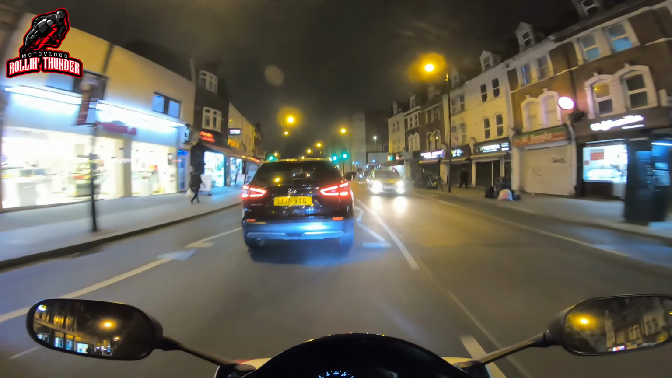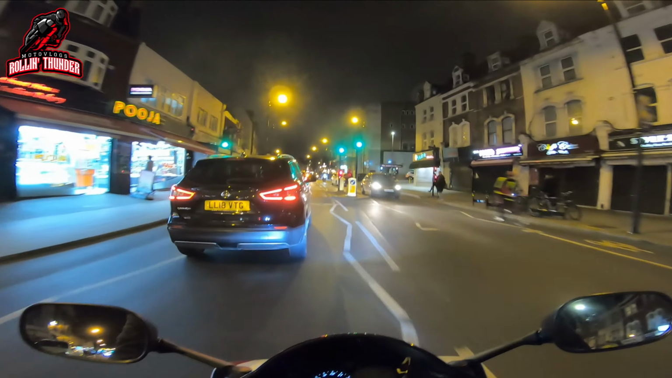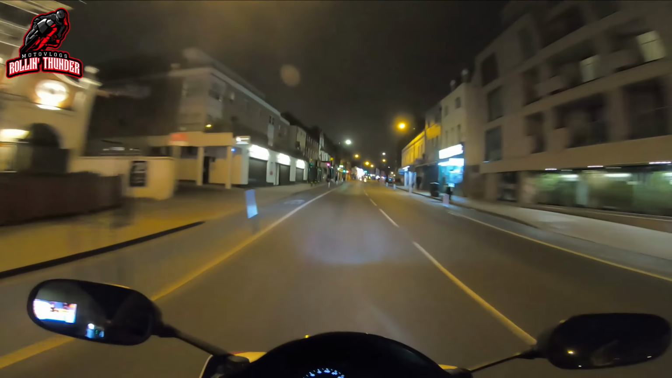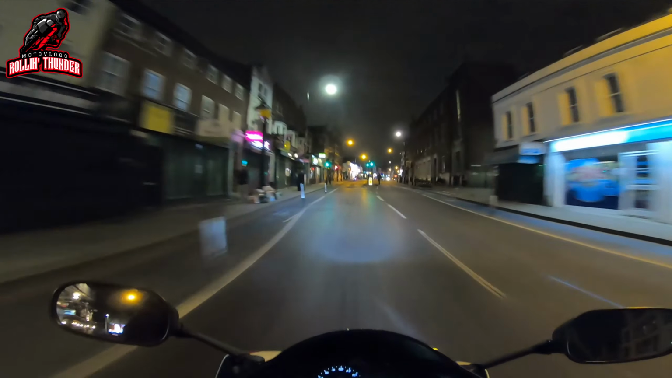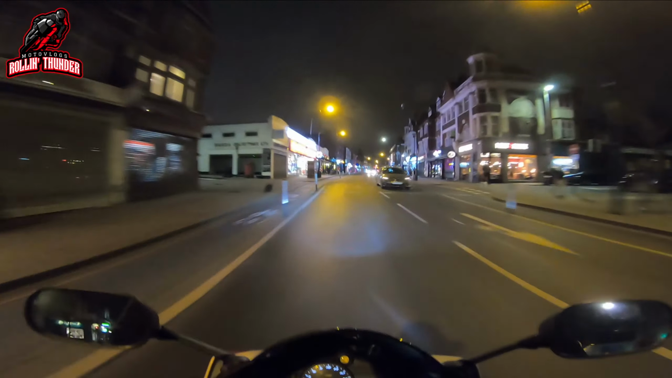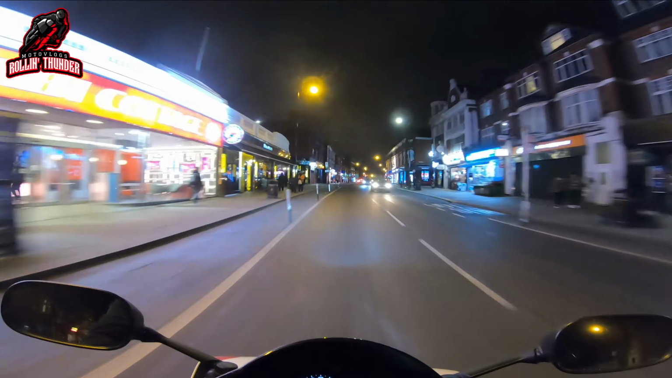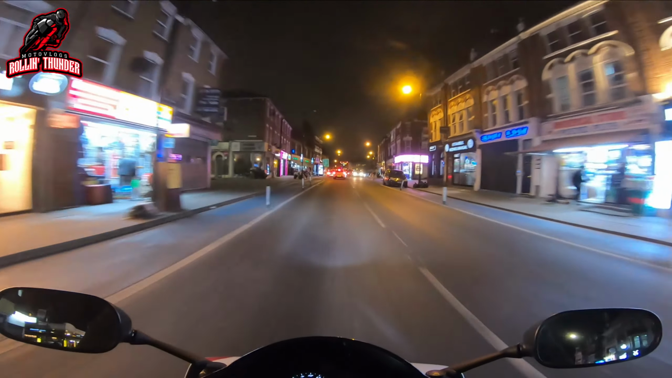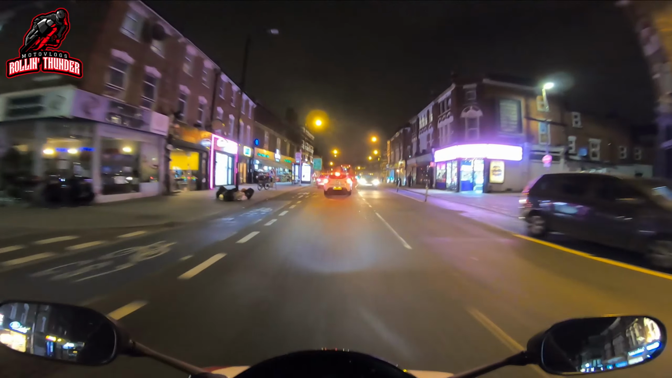Car drivers in South London, ladies and gentlemen, just fucking wow. But this makes a nice change, getting through these lights without any issue. Normally I get stuck at them every day. What is that weird noise? Fucking bike's howling like a banshee.